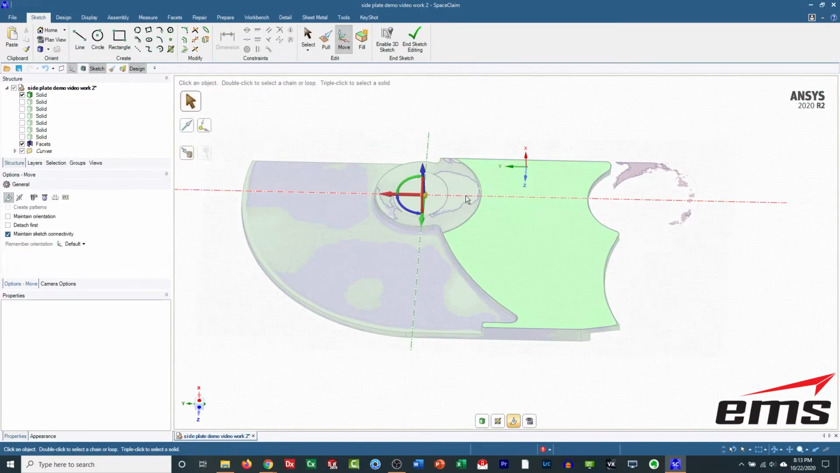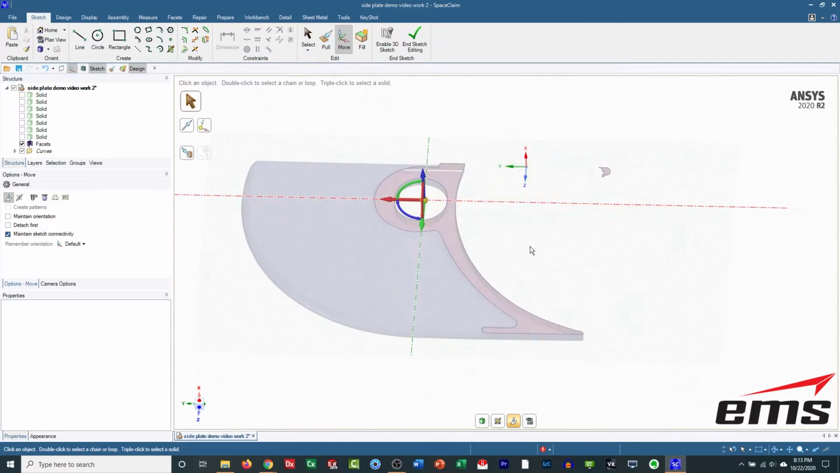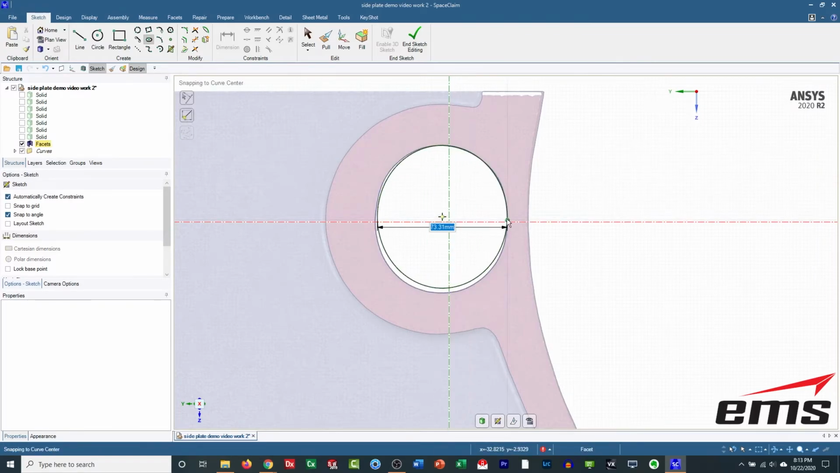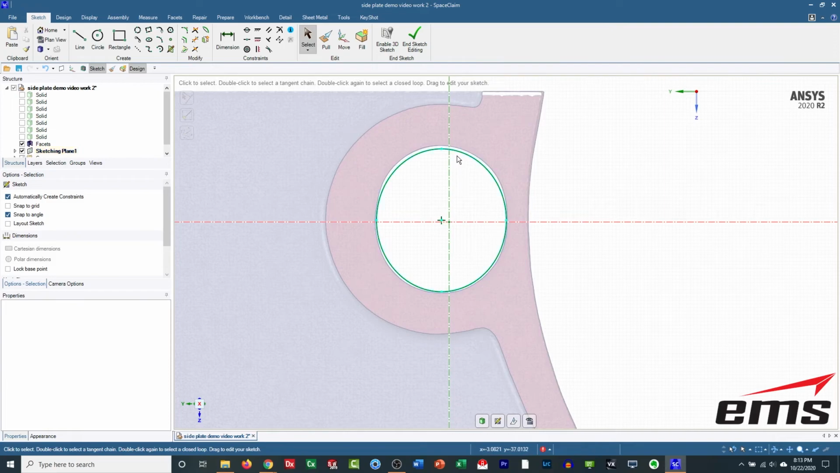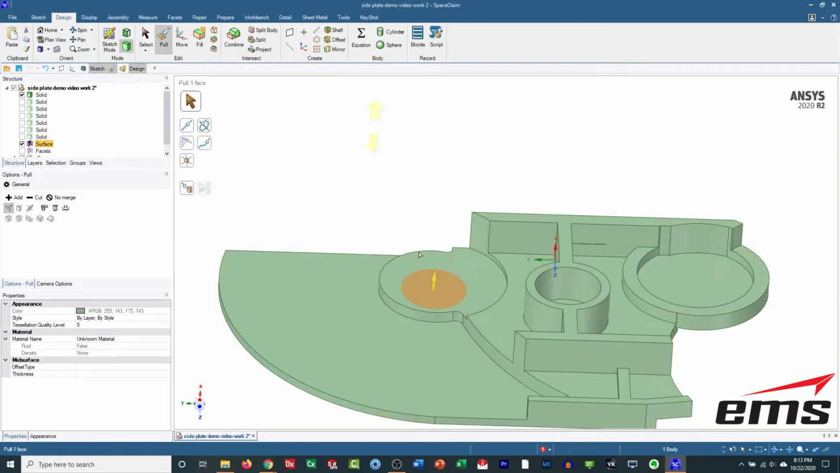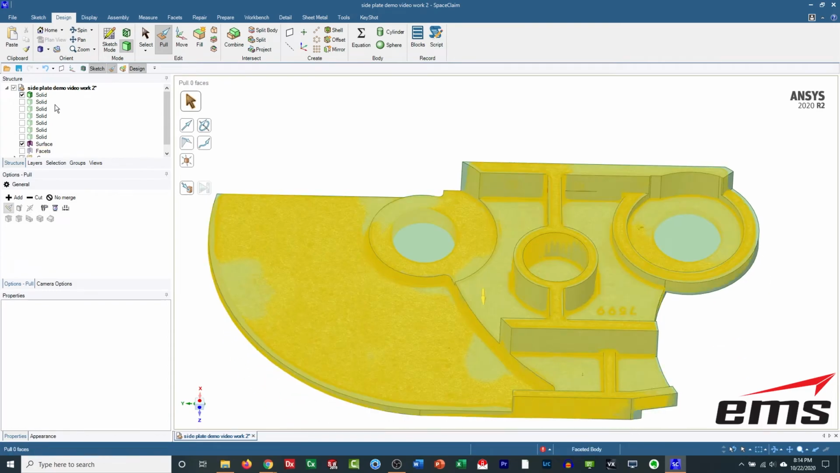So we'll go ahead and speed up the video again here just to put in these final holes, and then we'll show some of the filleting at the end. So for this, it's not a hole; it's actually an ellipse, and you can see there we just add that one. Again, we'll use the pull tool. We'll go in 2 directions and cut that away.